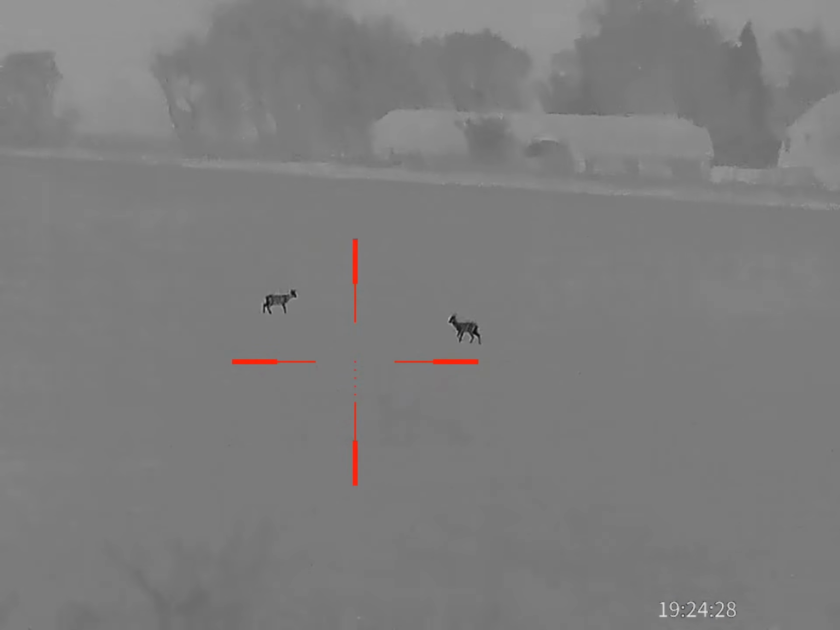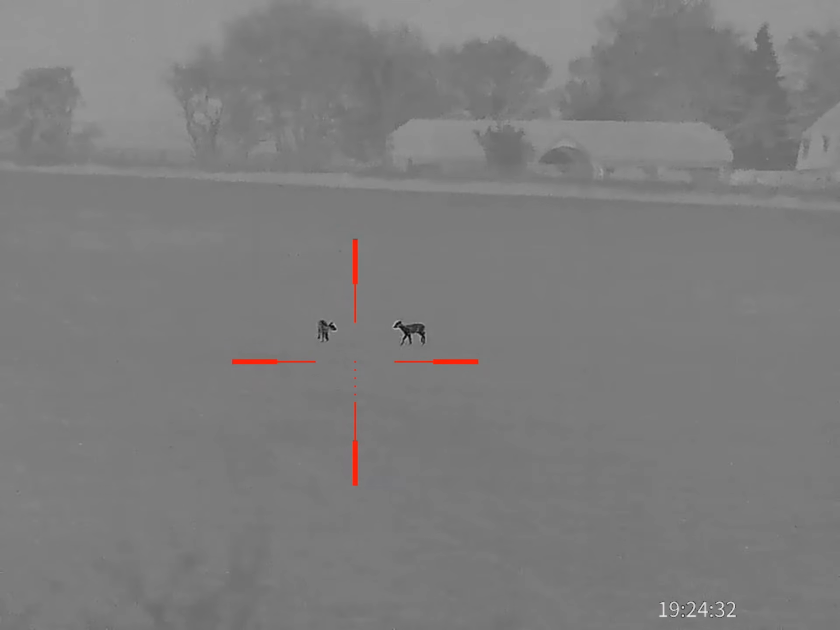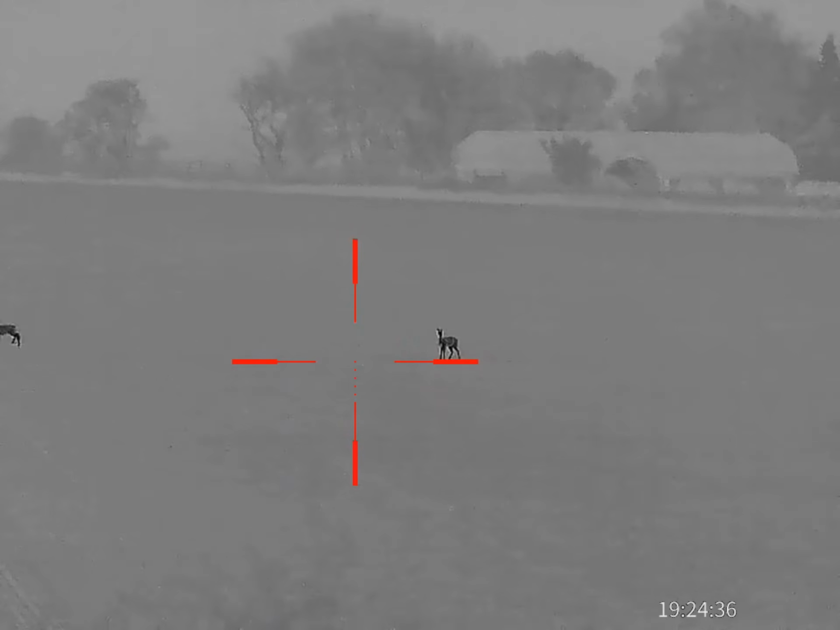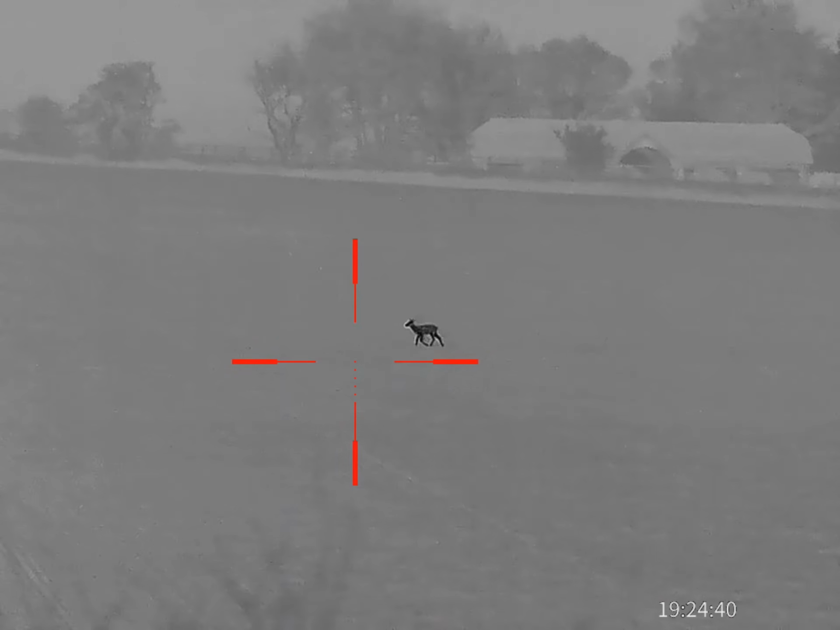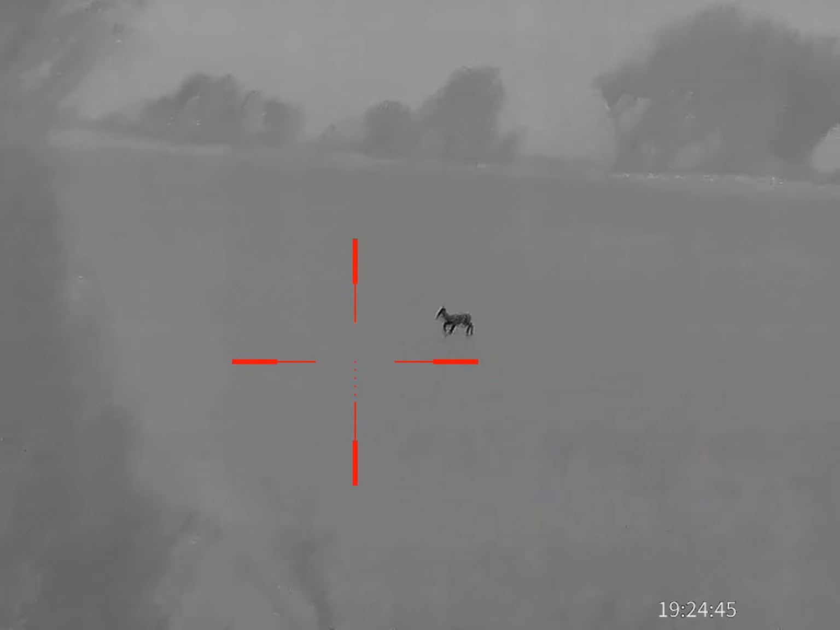Here's a second deer coming along for a plate. Now these guys, they're not on the list for this permission. We can't touch them, so these are perfectly safe, as well as this scope being sat on top of an air rifle. It's great to watch these.